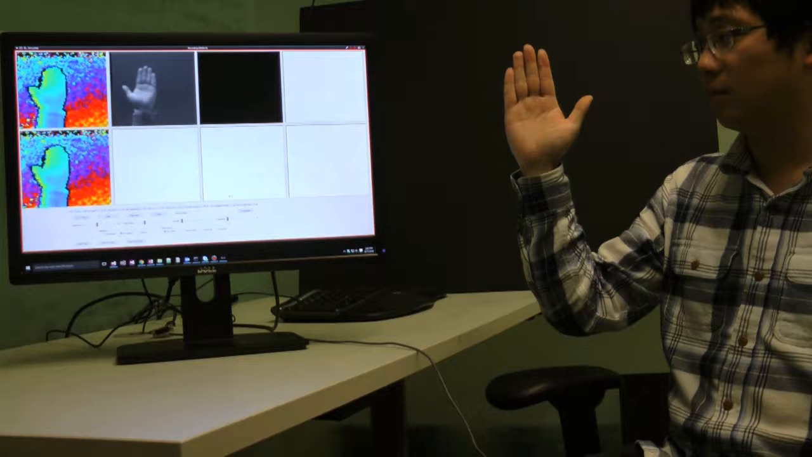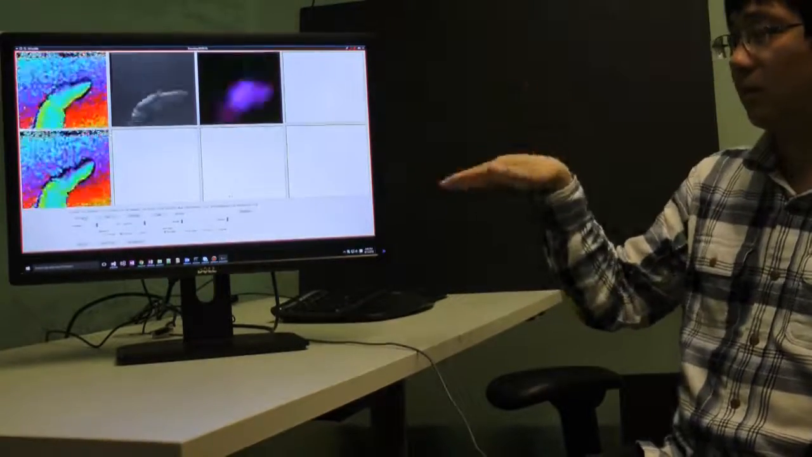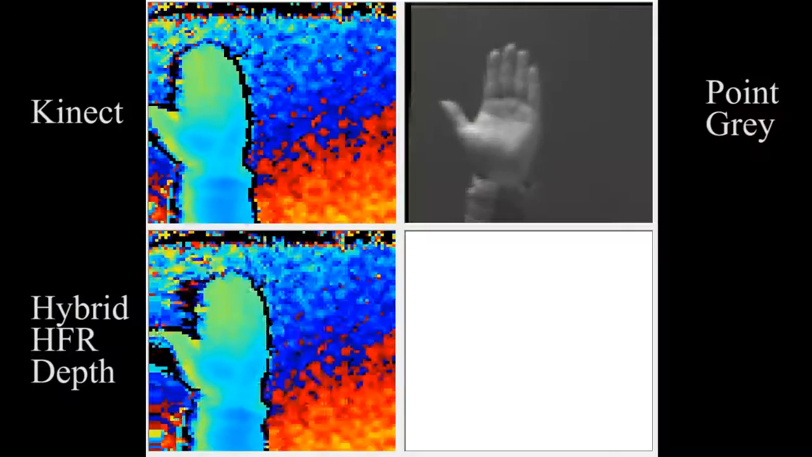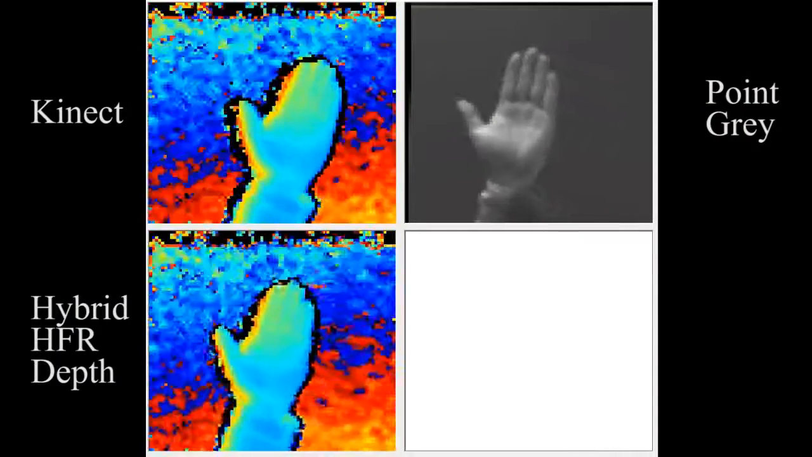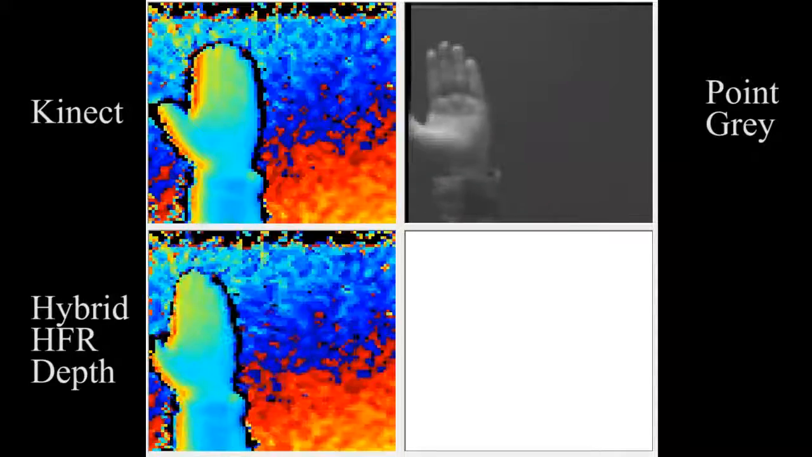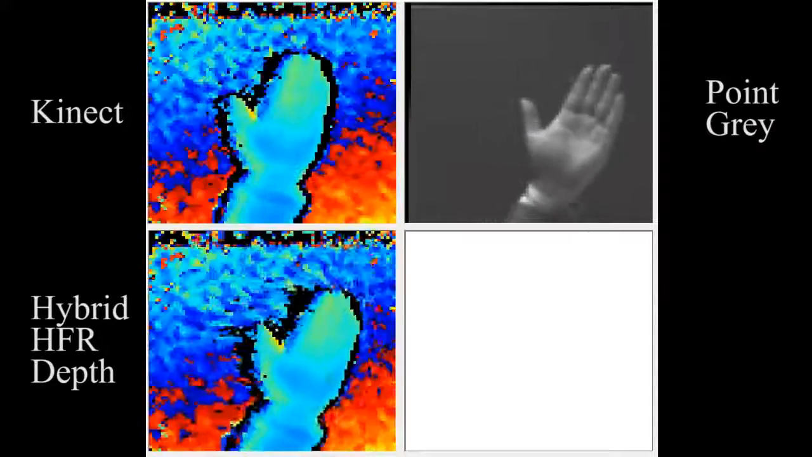How about our depth quality? First, we give an example of simple hand motion. The hand only waves horizontally and bends. Here is the screenshot of the playback. Compared to Kinect depth, Hybrid HFR Depth has higher frame rate and lower latency. The depth quality is high in both waving and bending.